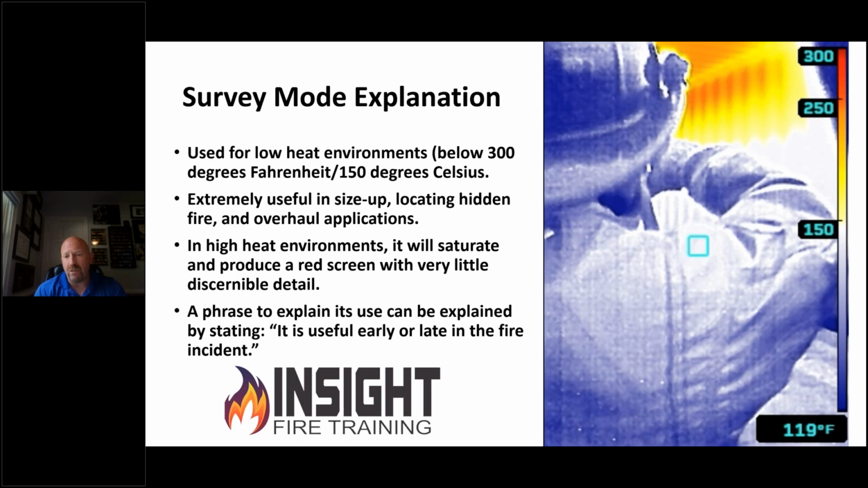So when you run all these smells and bells, odors of electrical, you're sizing up a building, you're doing overhaul, or you have light smoke in a building, you're trying to find the heat source, down power lines, you're looking for people ejected from a car, looking for heat signatures that are lower. This is a great feature because it colorizes at, excuse me, I said it all wrong. I'm sorry, 150 degrees Fahrenheit or 65 degrees Celsius.